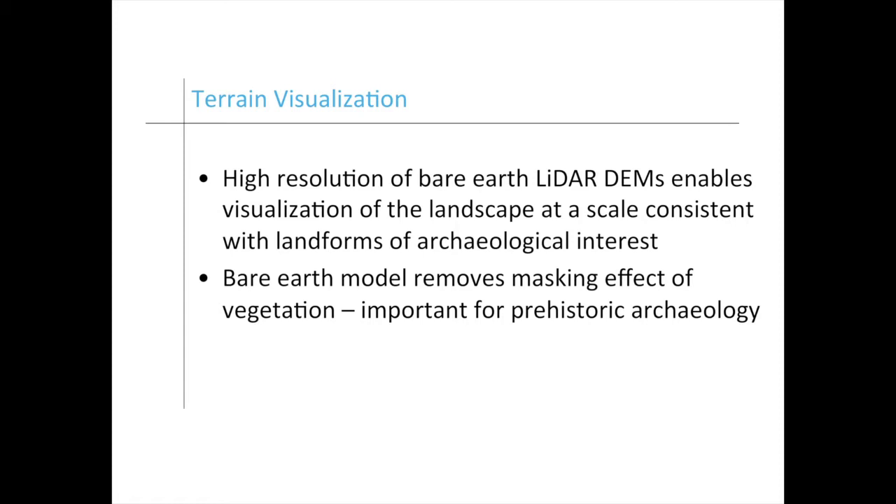So the high resolution, particularly of bare earth DEMs, enables a visualization of the landscape at a scale that is really amenable to archaeological analysis. Most of the sites in the province occur on very small landforms. Hills not much bigger than this platform that I'm standing on right now. And as you can imagine, old topographic maps and the provincial DEM just couldn't resolve these landscapes. And what it meant is that we always had very broad brush models to plan with. And it was the bane of archaeological predictive modeling for sure.